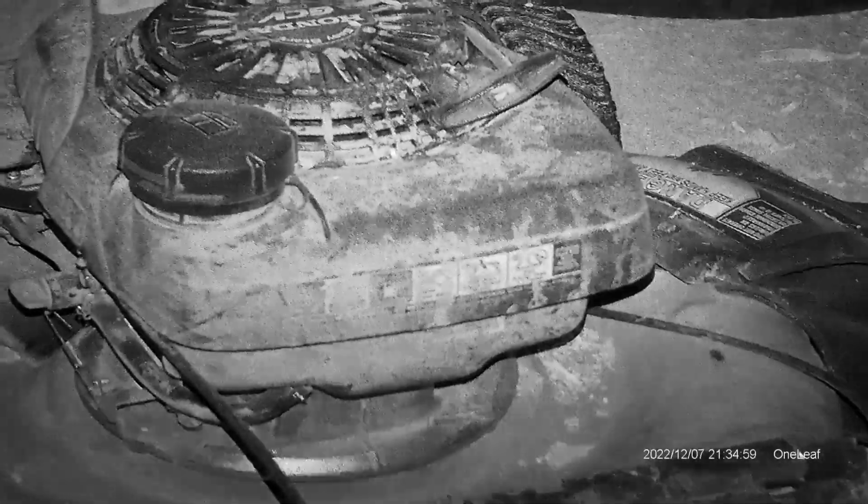Now here's some shots inside a pitch black shed. Same night, I have the door shut, no light source except the NV100. I know my lawnmower is dirty. I have cleaned it since then. But this is the quality that you're going to get at night with this infrared digital night vision.